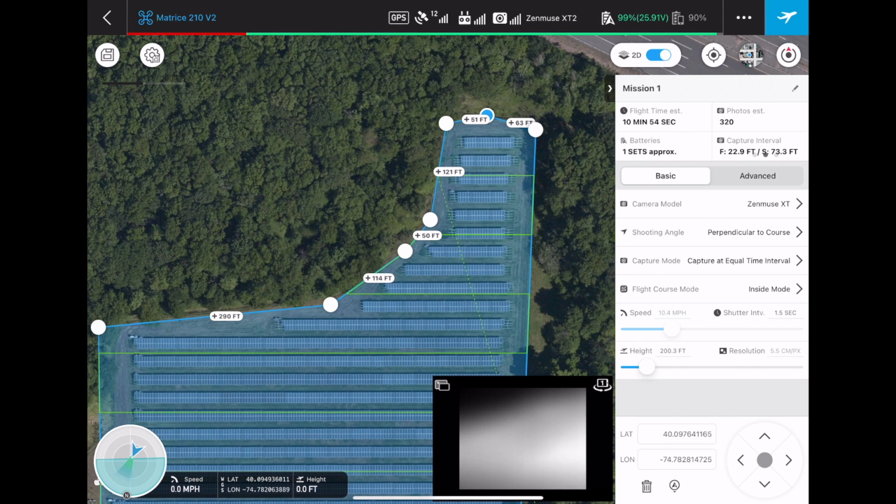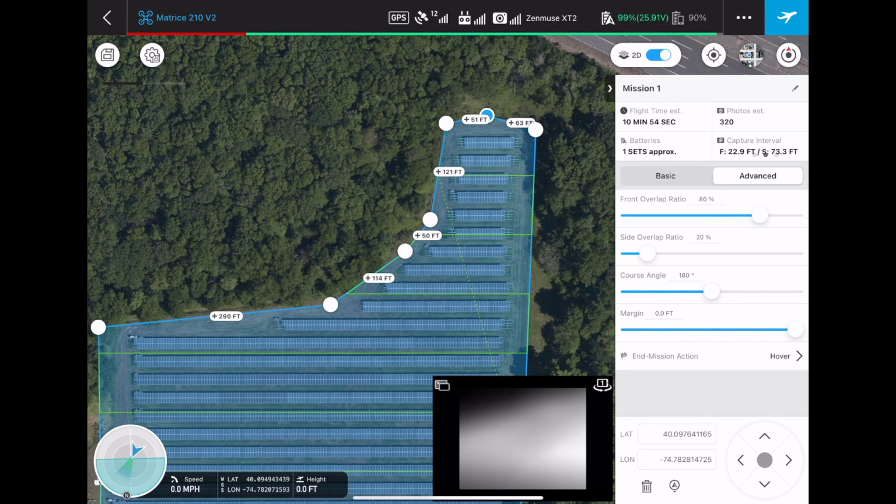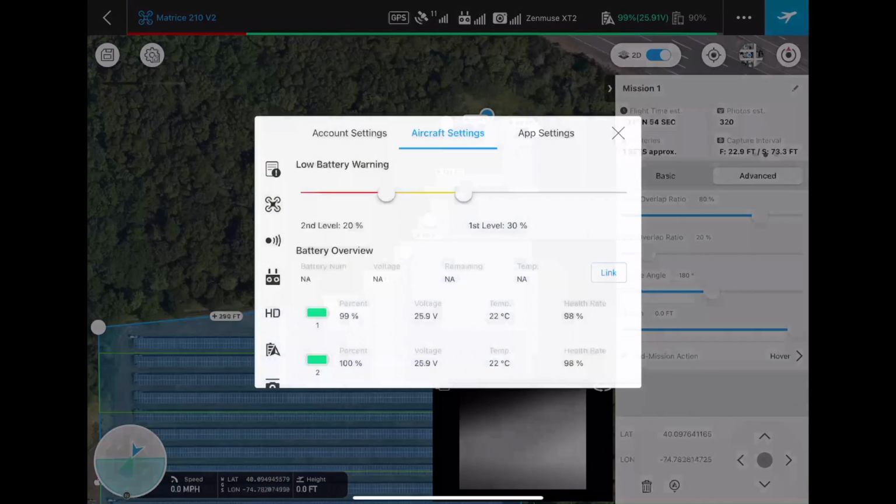Okay, now we just want to double check all of our settings. So go through these again, you know, verify they're all correct. And it's really a good idea to have a checklist of this stuff as well. So you can go, our basic ones look good and our advanced ones look good as well. And now we want to do our regular pre-flight checklists that we do for any flight, whether or not we're inspecting solar panels.